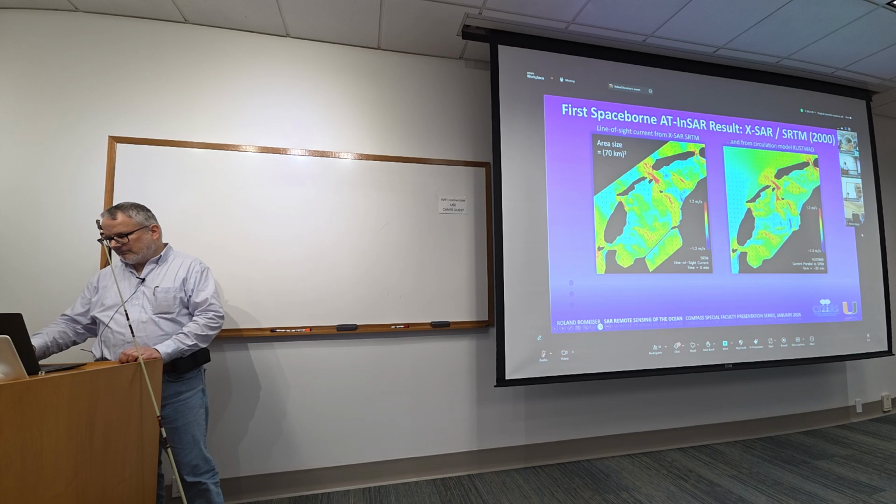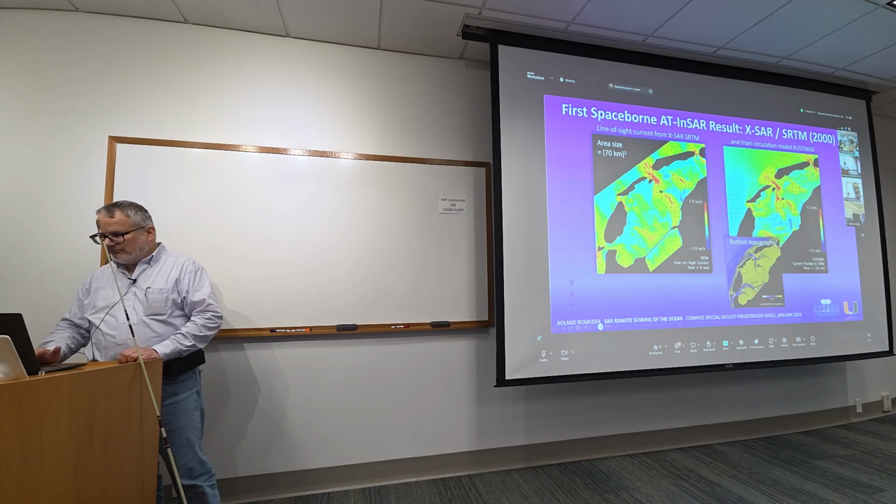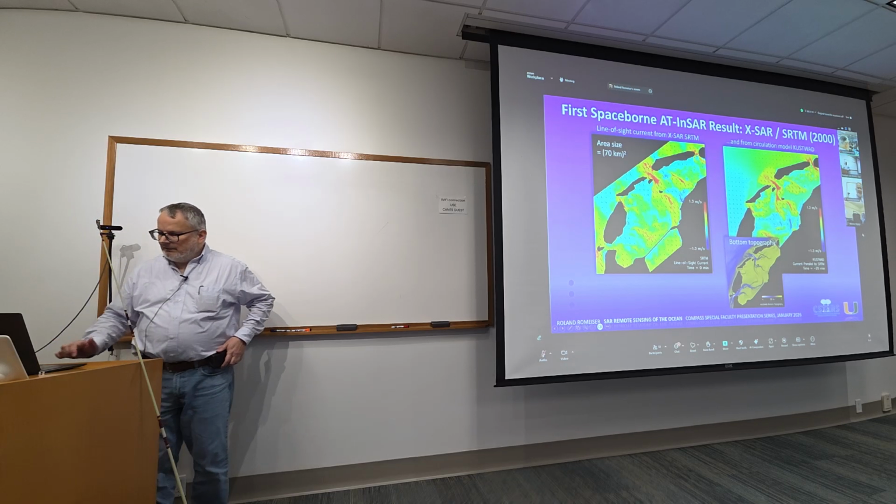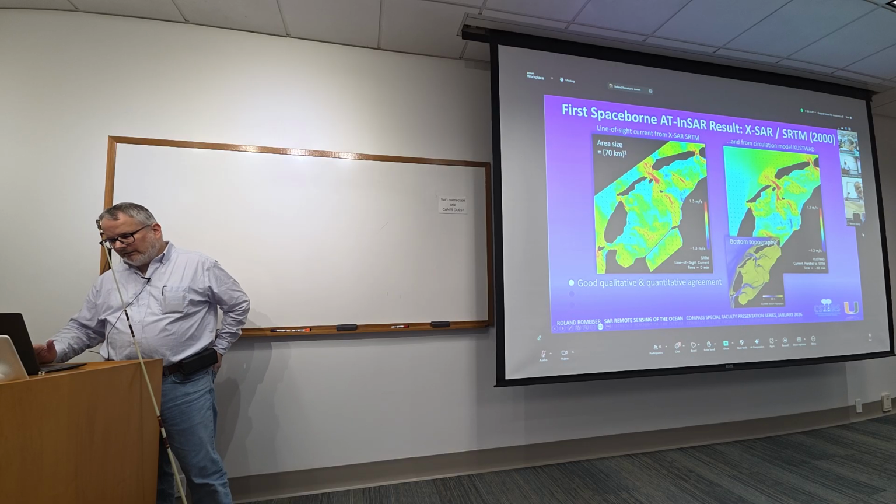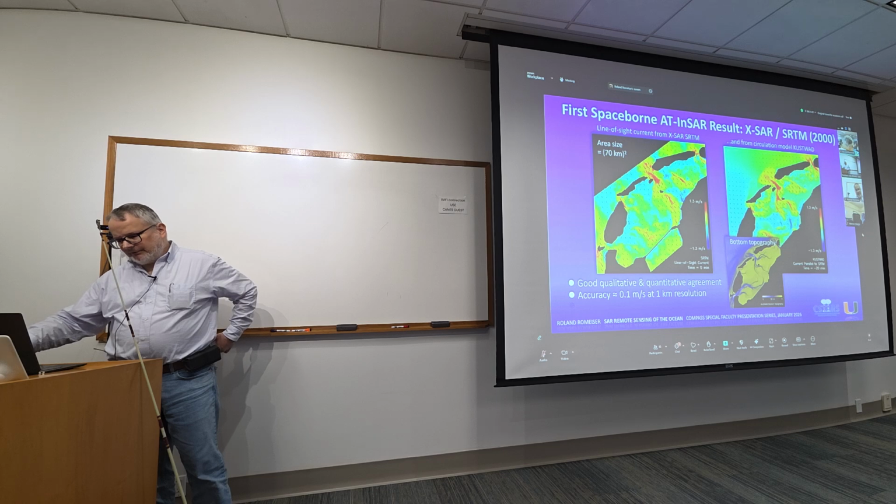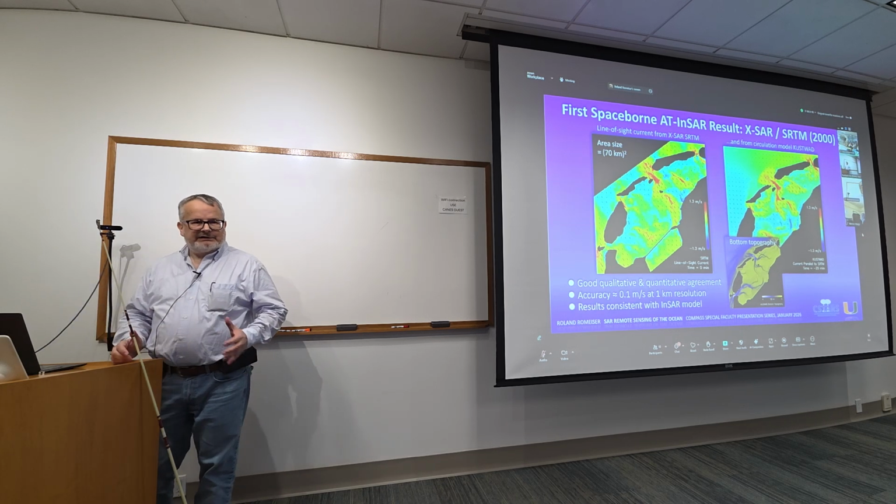You see that they agree quite well. And the reason why the current looks like this is the bottom topography here. That was the input to the circulation model. So you see that we measured this quite well from the space shuttle, and good quantitative agreement, 0.1 meter per second, at 1 kilometer resolution, and that was more or less what we had predicted before.